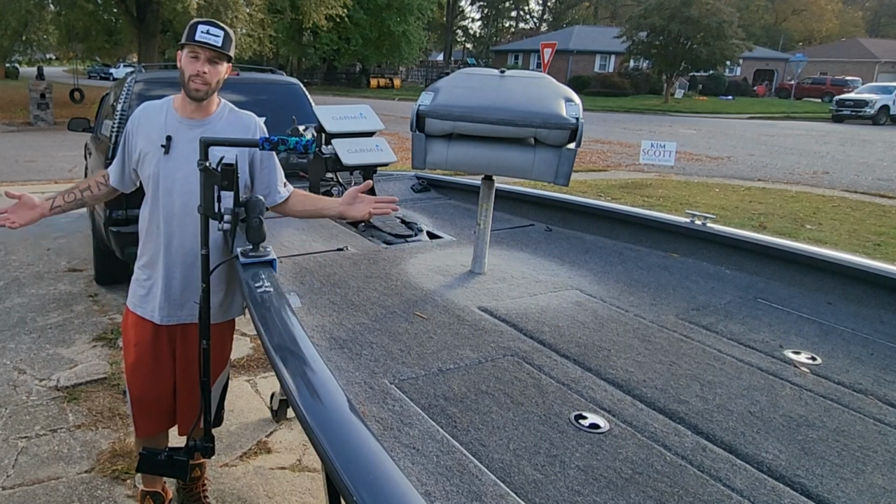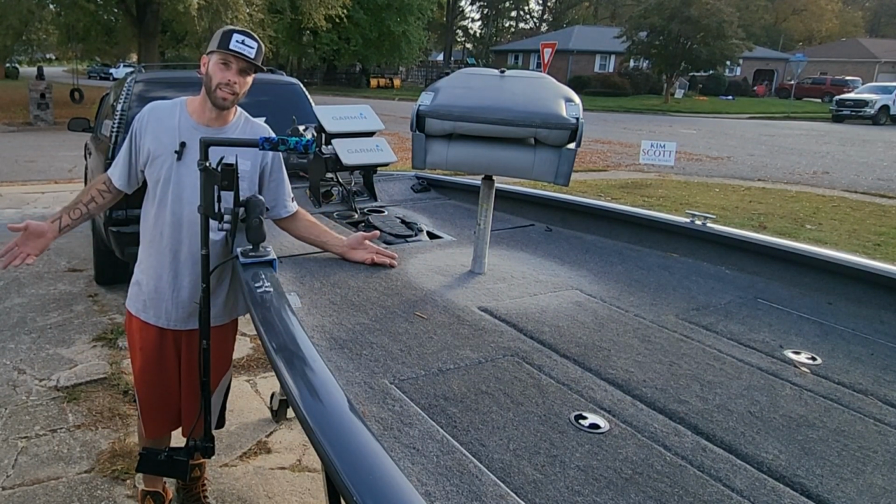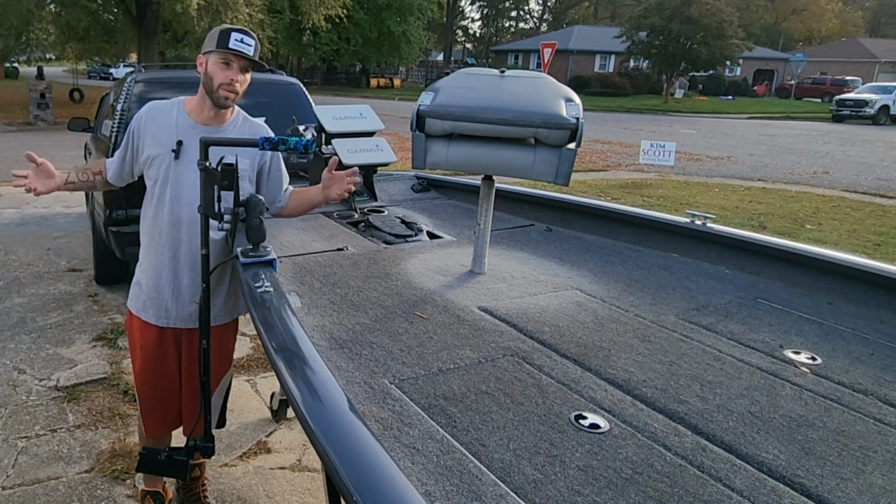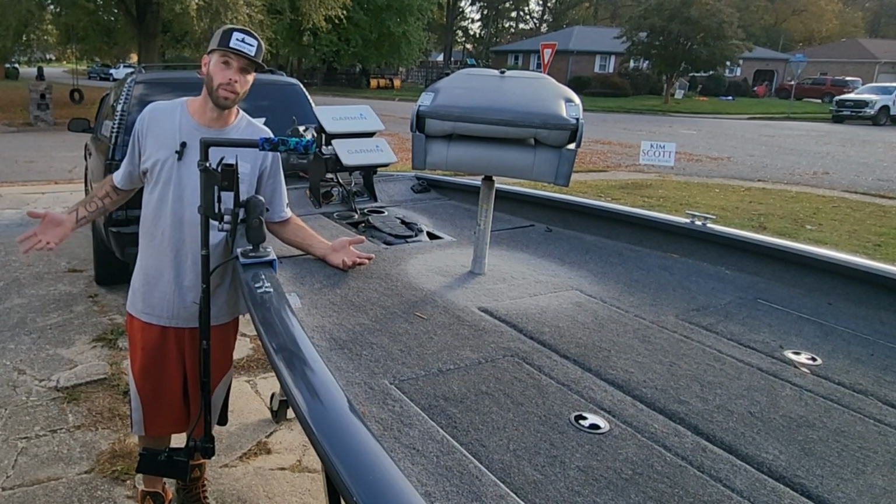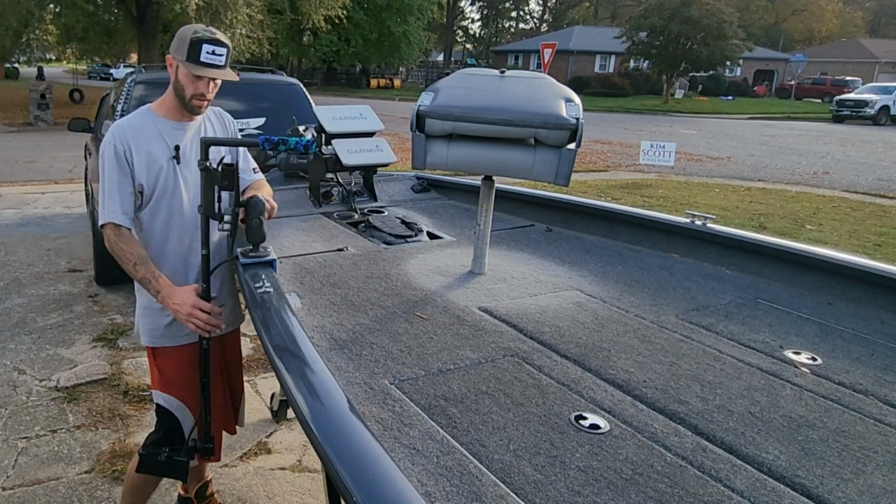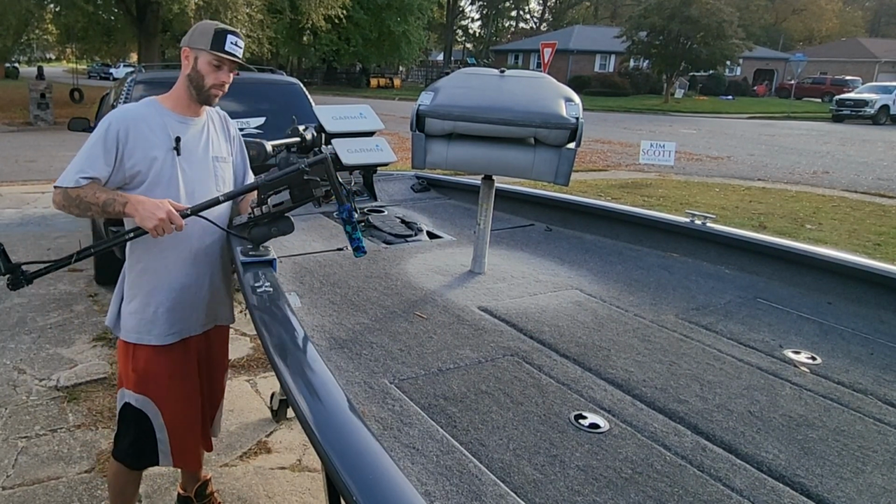boat in the water. It's literally like 77 degrees outside today and it's November 5th. I mean, what the hell is going on? I'm not complaining, I love it, but it's really weird. Let's go put this thing in the water, guys. I'm ready to go catch some fish.